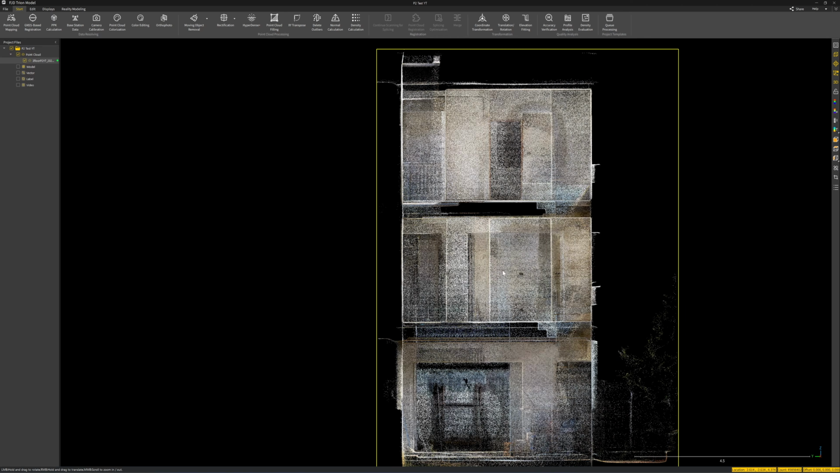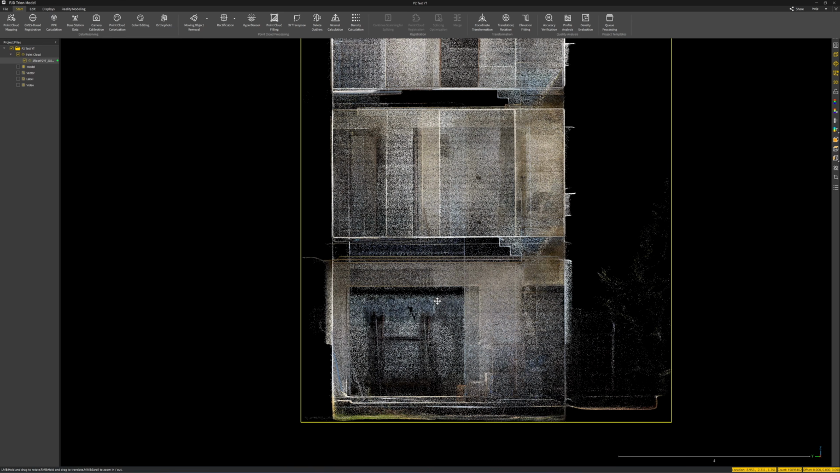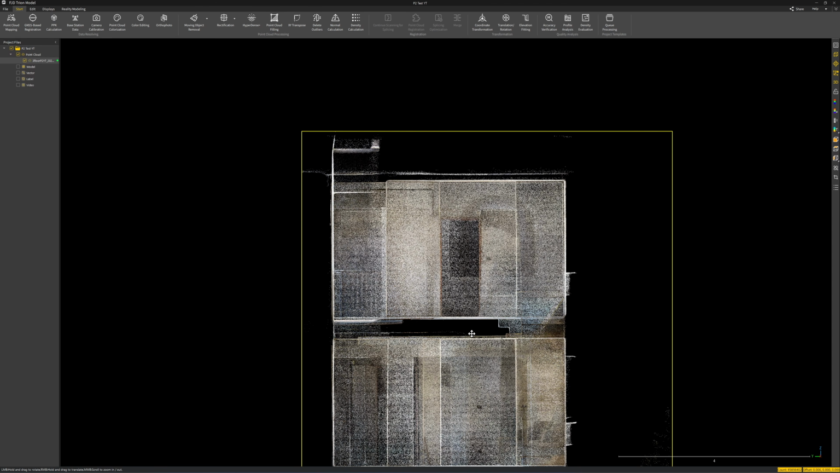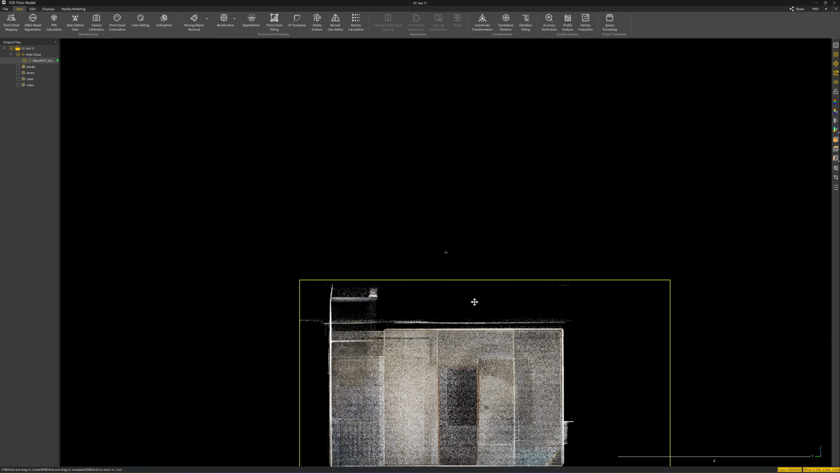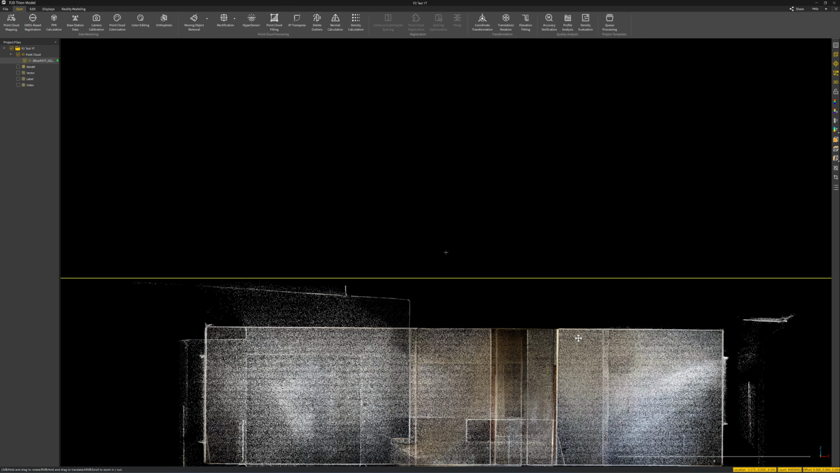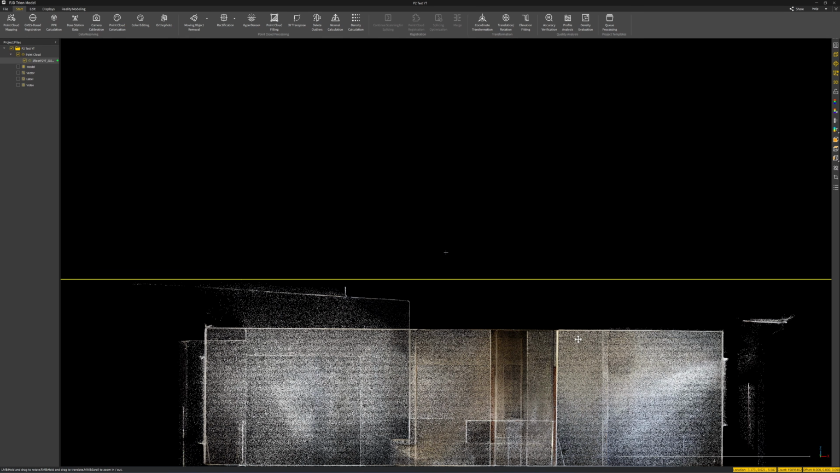Okay, straight up. Let's check the floor level. Second floor is level. Third floor is level. So there's a slight unlevel on the third floor along the length.